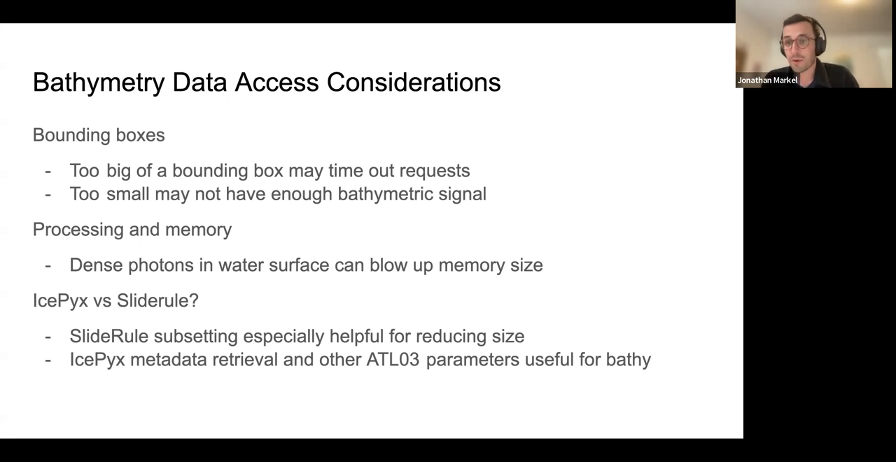And then some quick feedback we got this morning from members in the group is that IcePyx and SlideRule were both very useful for different reasons in our experience. SlideRule is especially useful for subsetting, and IcePyx was also helpful for extracting other ATL03 parameters that are useful for bathymetry analysis and calculations such as refraction correction, which we'll talk a little bit about later.